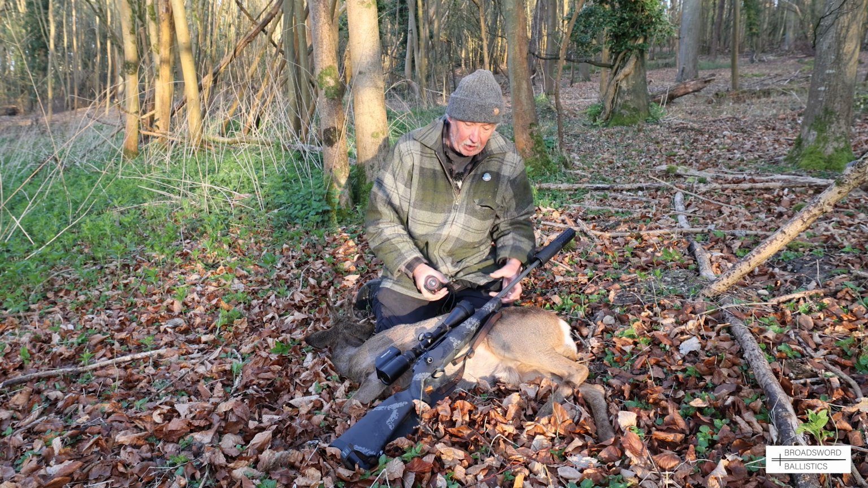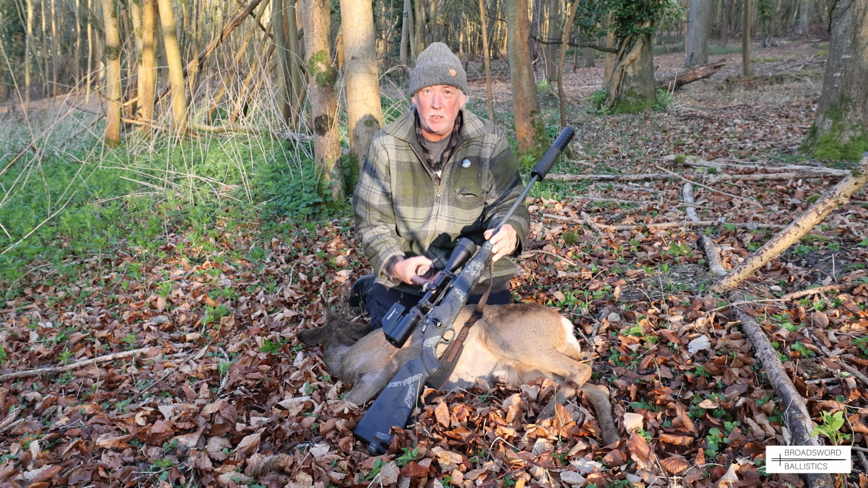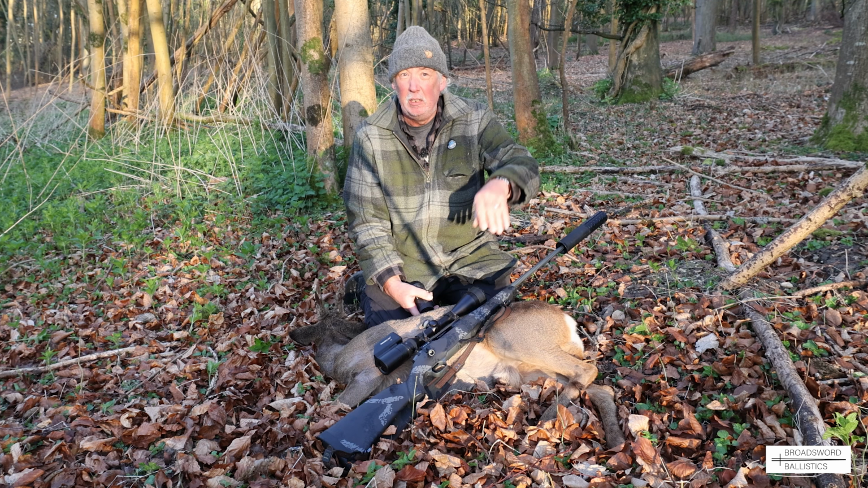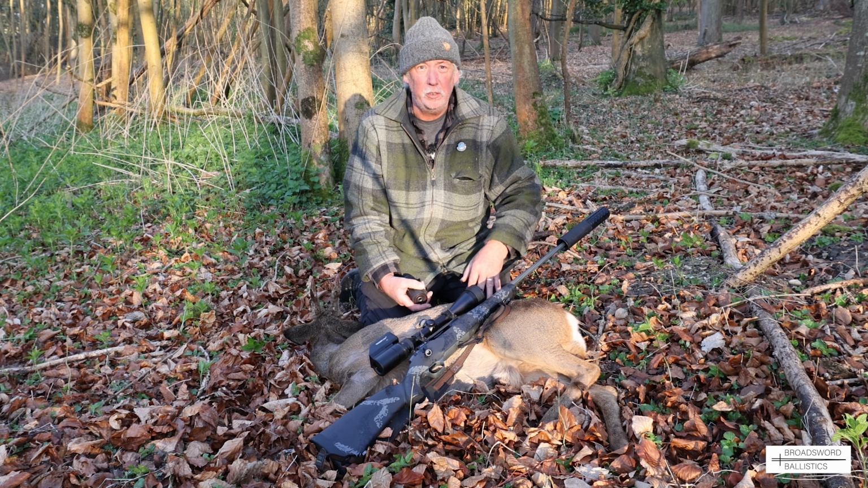And yeah, fantastic. I mean, the Weatherby performed really nicely. That's .280 Ackley. Incredible. We came through here. Hopefully it's on the trigger cam. 40 yards. It was very crunchy underfoot. It's a little bit damp. Oh my goodness, trying to get through this wood.